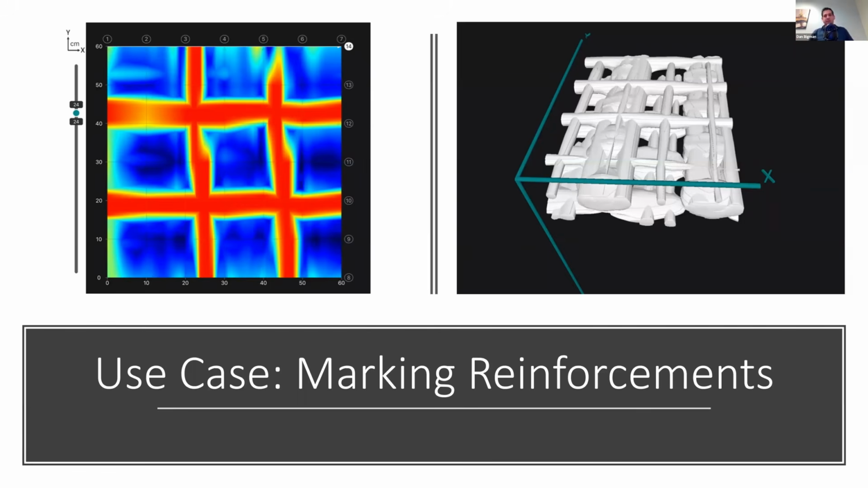or structural analysis. And that's basically locating and marking reinforcements. Okay, locating and marking reinforcements. This is critical to do before coring through concrete. It's critical to do before drilling, before cutting into concrete.